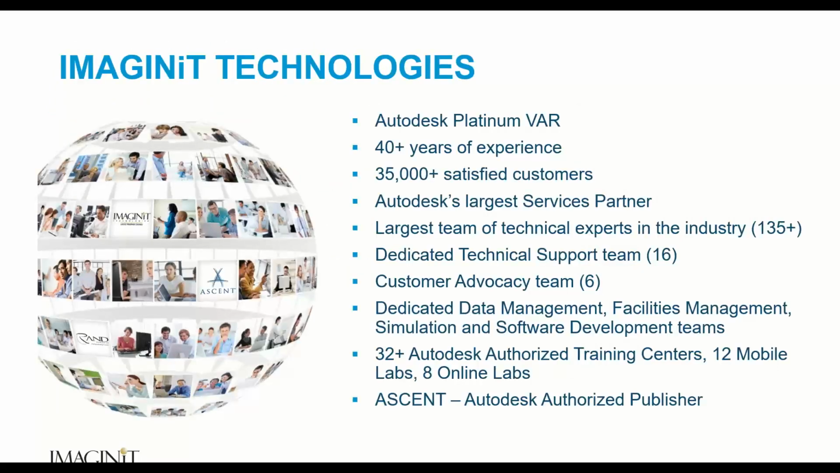Let's talk a little bit about IMAGINiT, right? We are an Autodesk Platinum backend reseller with over 40 years of experience and over 35,000 satisfied customers. We're Autodesk's largest service partner. We have an amazing team of technical experts in the industry, over 135 people here at IMAGINiT. So if you have a question, I'm sure somewhere along the way we have an answer.